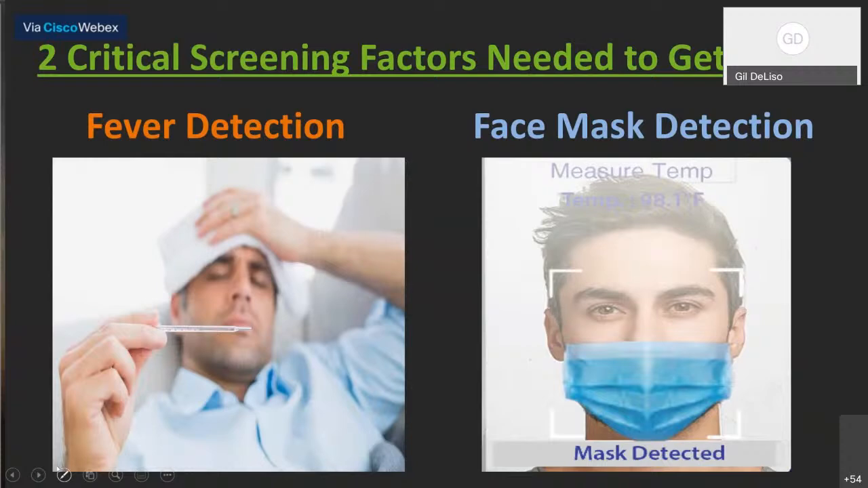So there's no need for you to have anything running on the back end. If you choose to use our software, the biosecurity software, then you can have that happen directly within our software. And as with the other ONVIF applications here, you can bring in camera video to record those access control events.